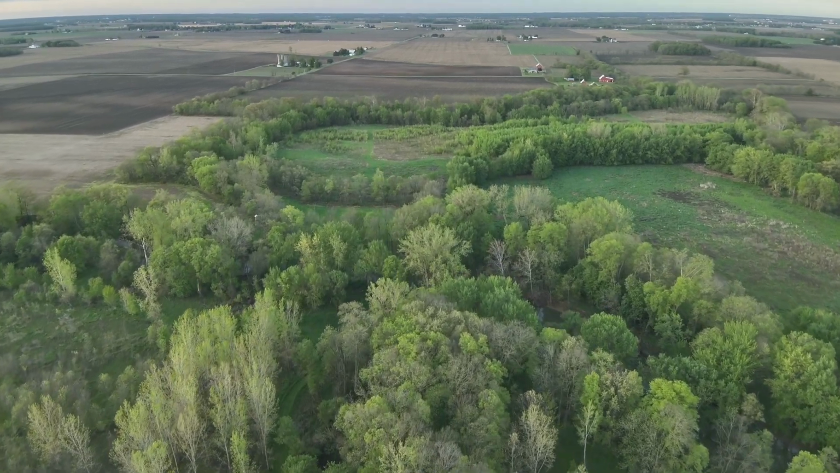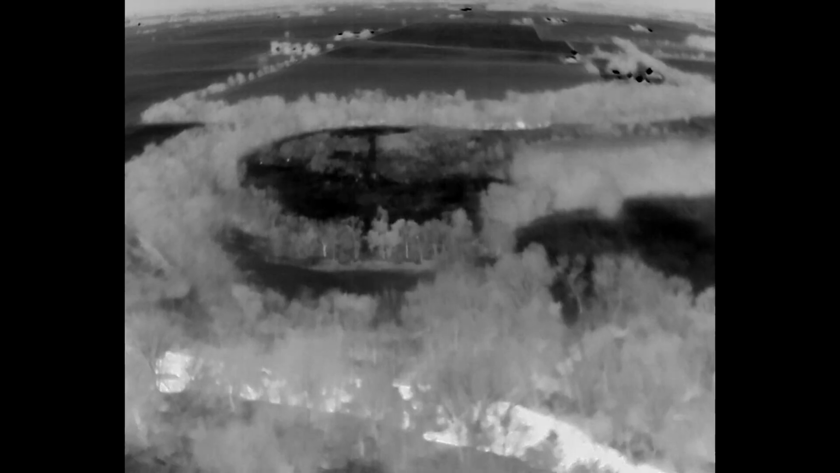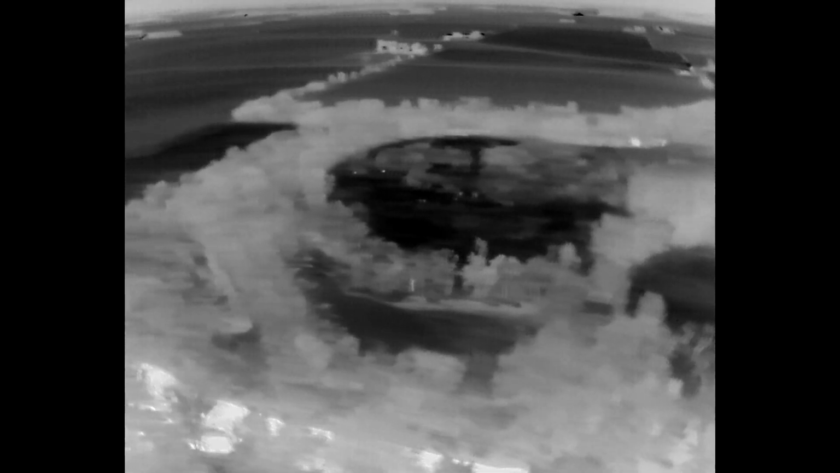I gotta believe the majority were in the one location. I gotta believe that it has a lot to do with the food source. Also, because it's kind of protected, I'll say half of it's protected by the river and half of it's protected by a dead channel. The deer, I believe, feel pretty comfortable in there.